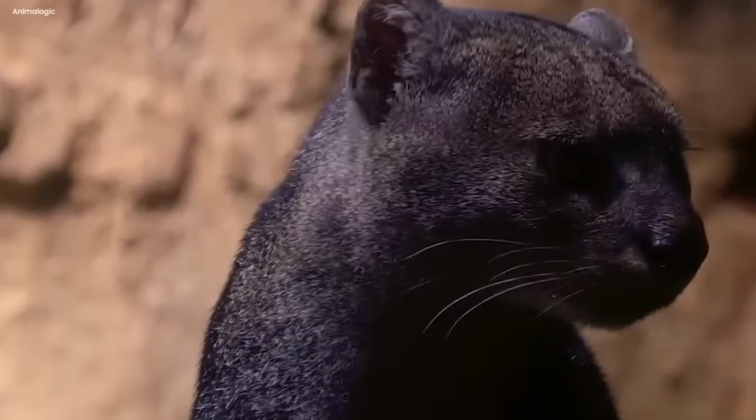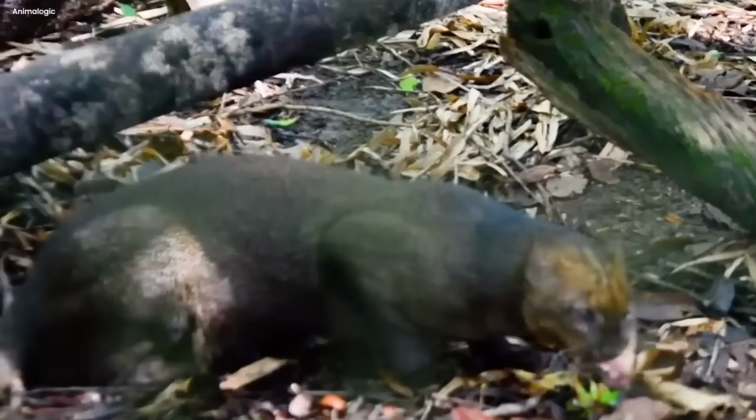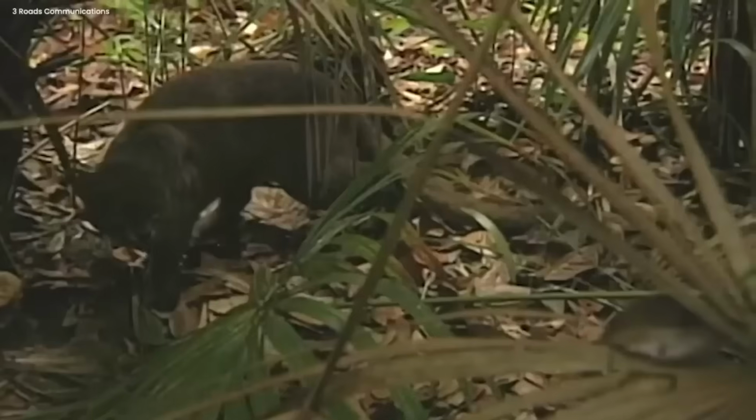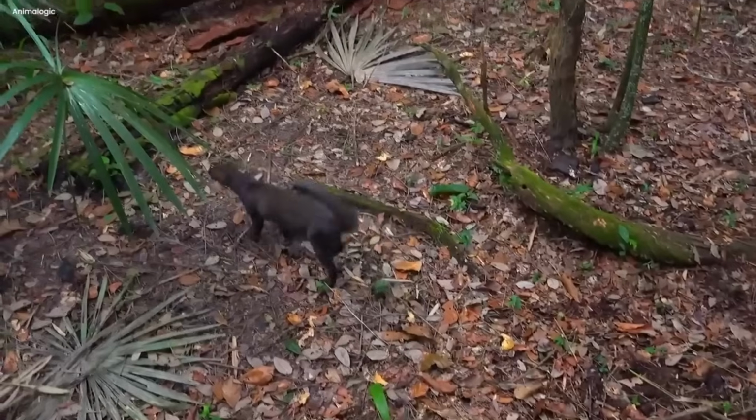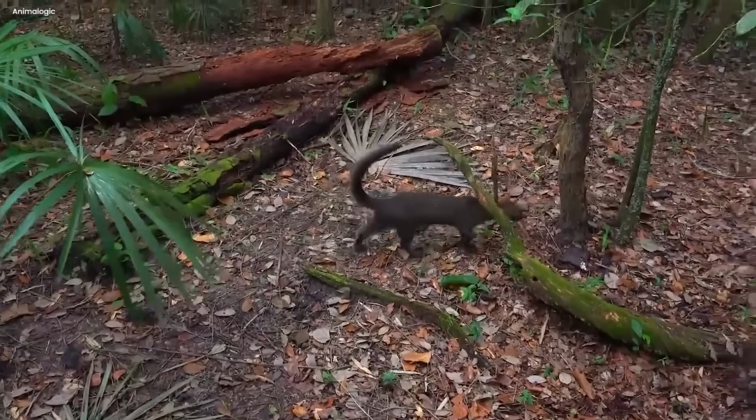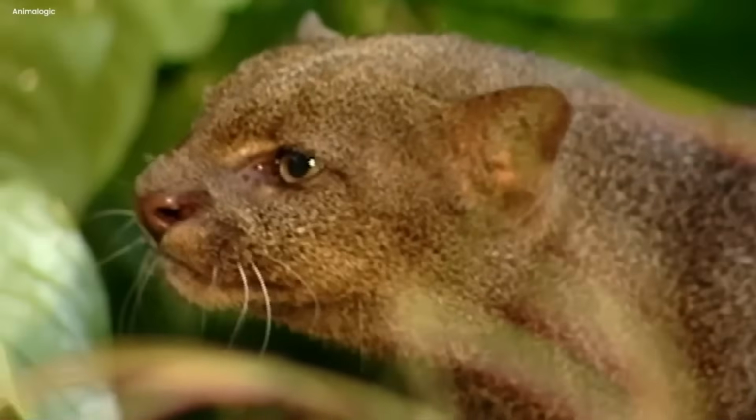With eyes wide and full of wonder, the camera rolled, catching this mystical creature on film. In that moment, the forest held its secrets, and the jaguarundi's rare appearance became a magical tale for all to see, a glimpse into the isolated treasures of the wild.